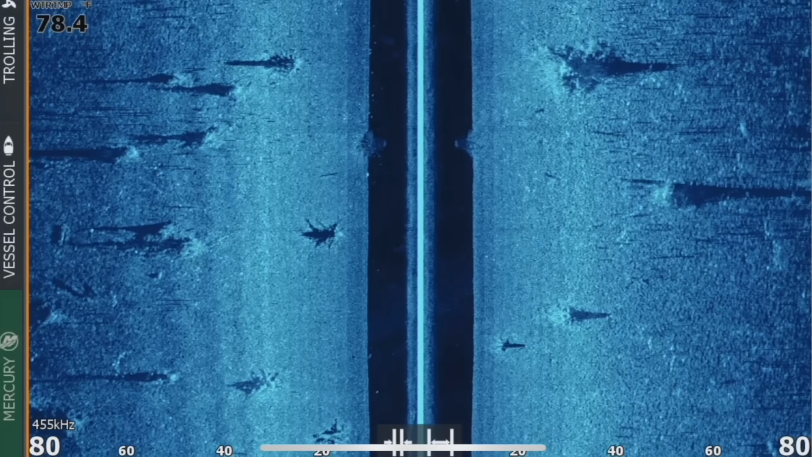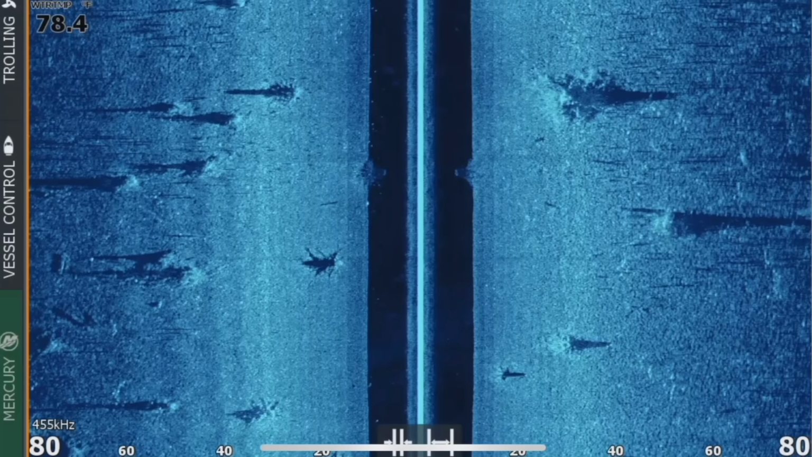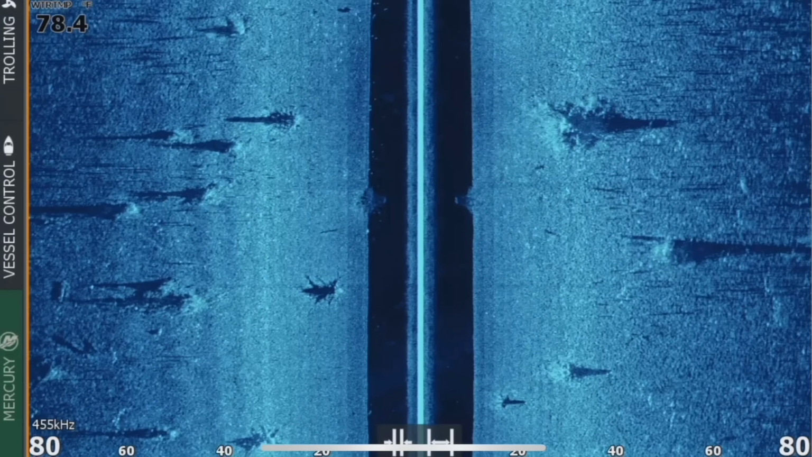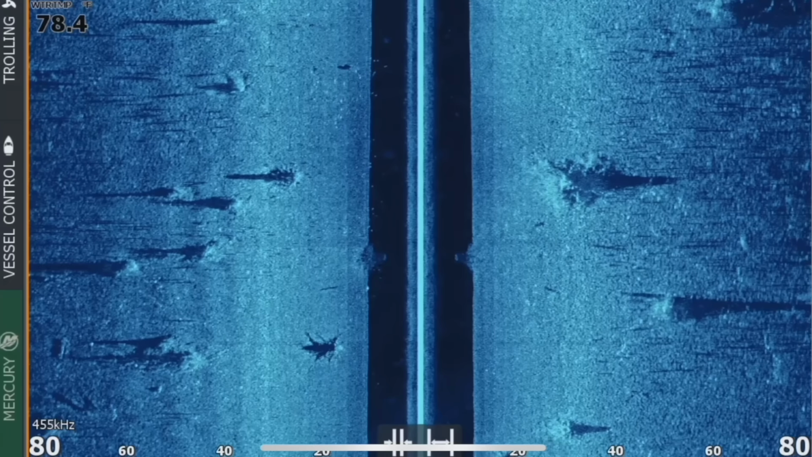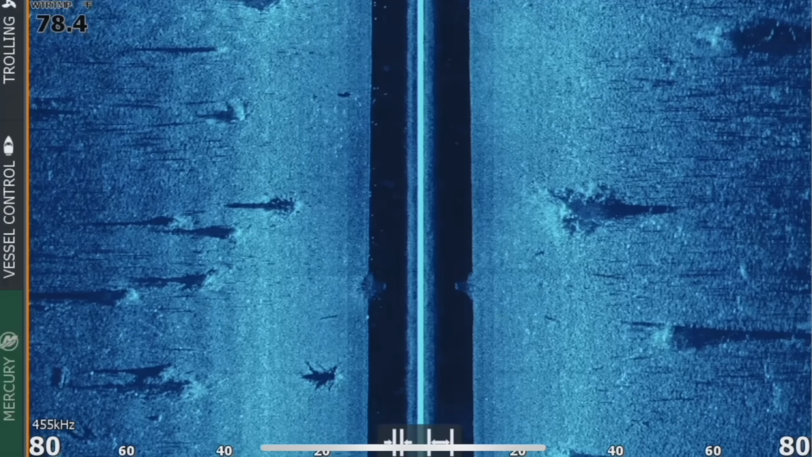You'll look for a high percentage area on your map. That's what I like to do. I'll find something high percentage like this, and then I'll actually idle it with my side scan and see what I can find. So I'm graphing over this right now.